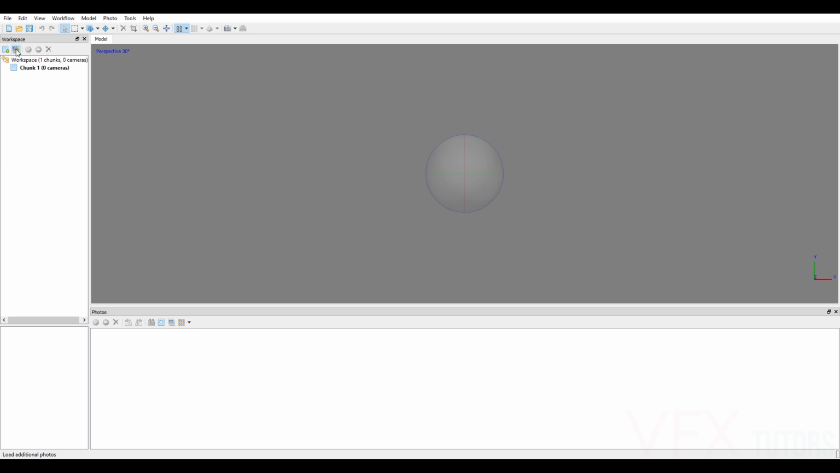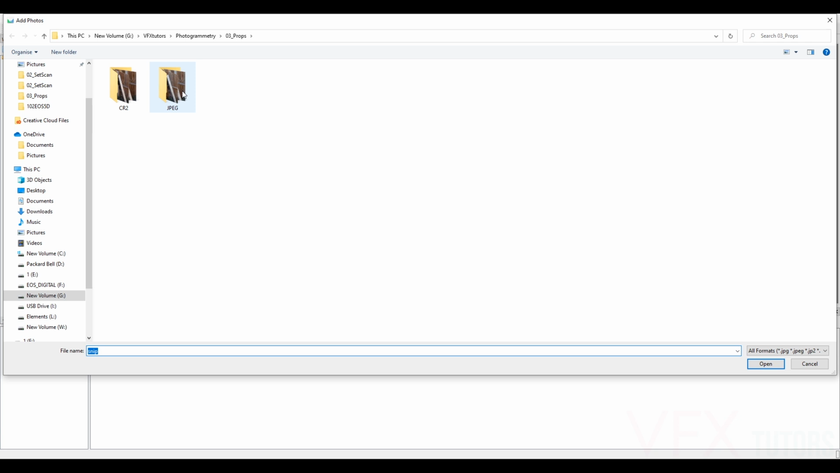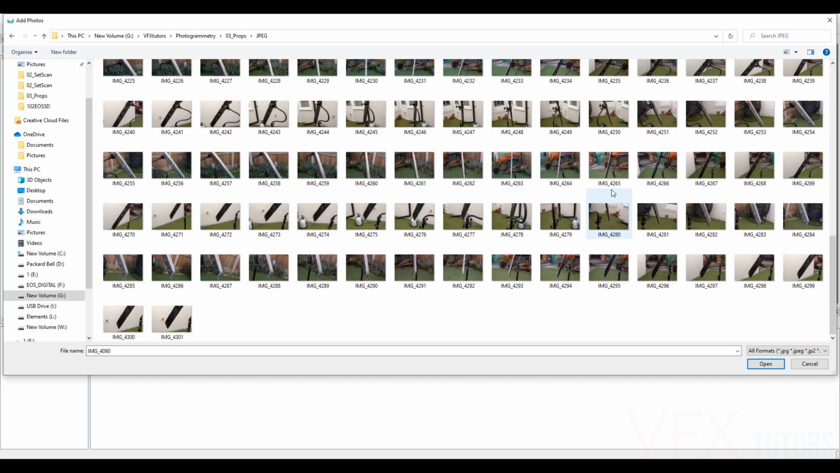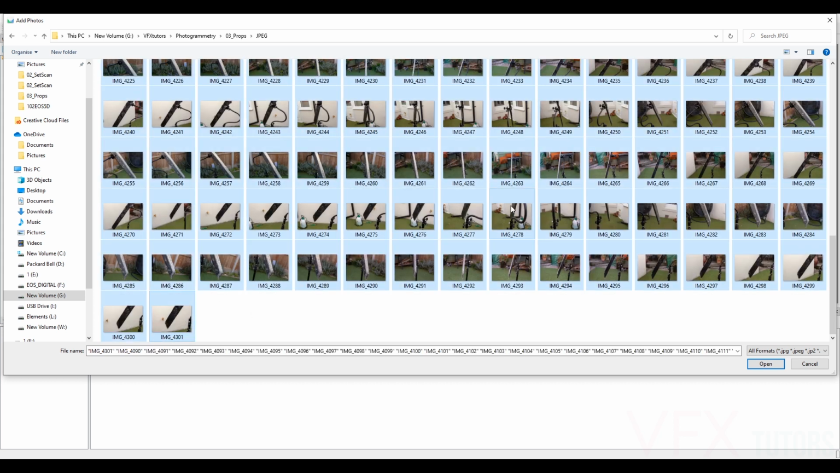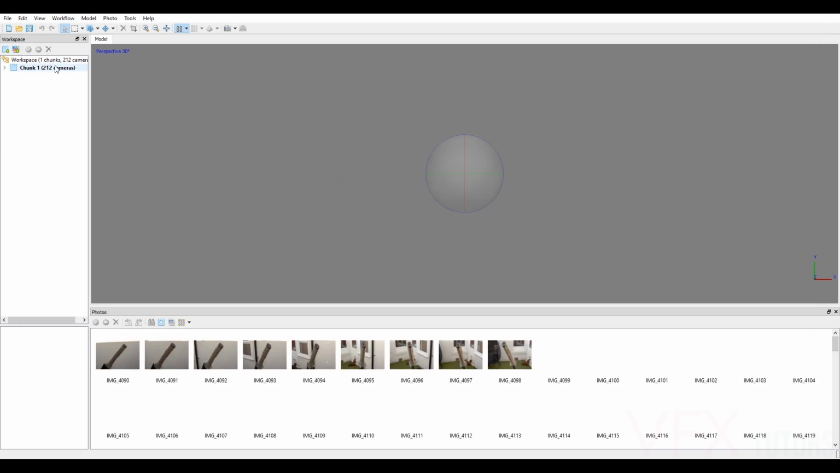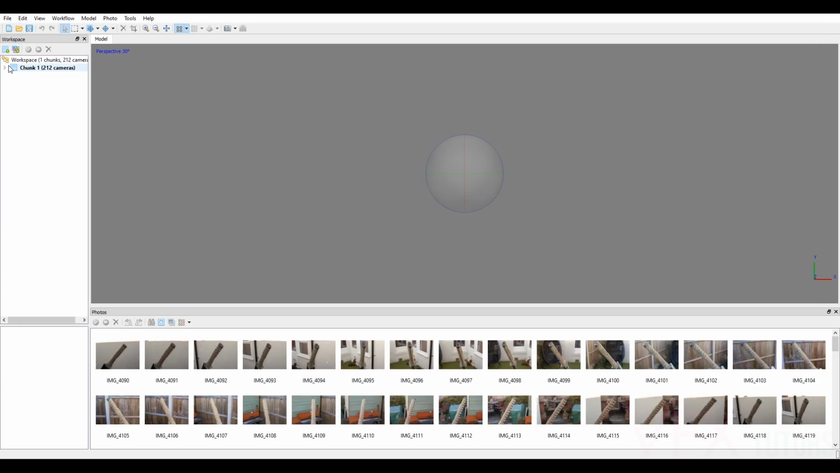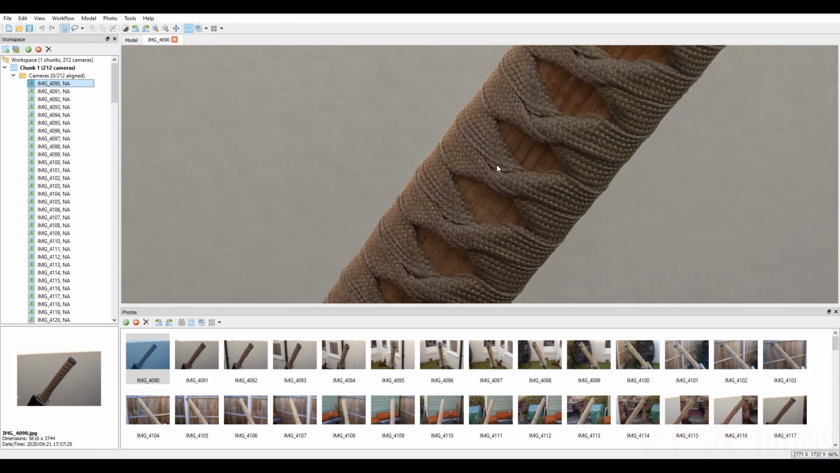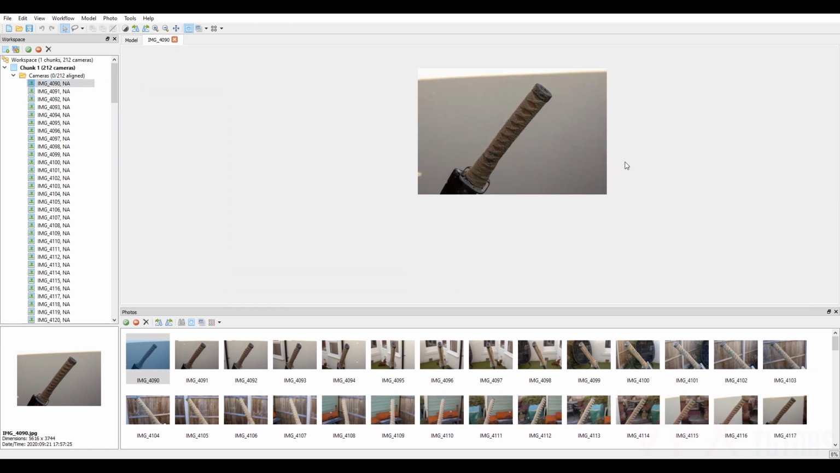So first of all, I'm just going to go up to here, where these little three boxes are, and the plus. And I'm just going to navigate to my JPEGs, because I've already converted these, because it'll be much lighter for you to download, and it'll be much faster to process. So I'm just going to select all of them, and that's loaded in 212 cameras, and we can open it up and we can see we've got 0 out of 212 aligned, and we can zoom in and see the quality of them.